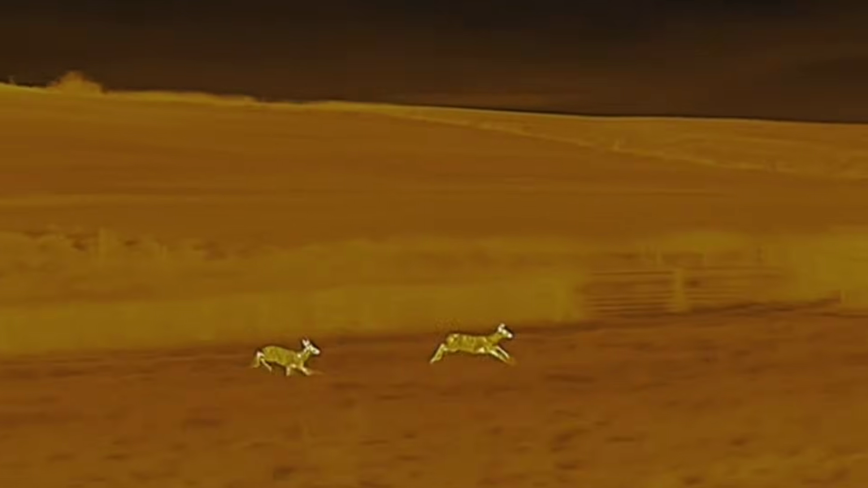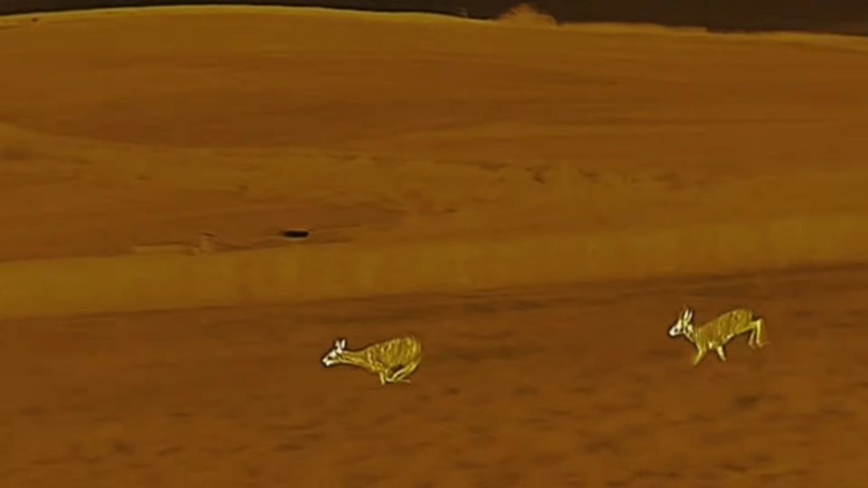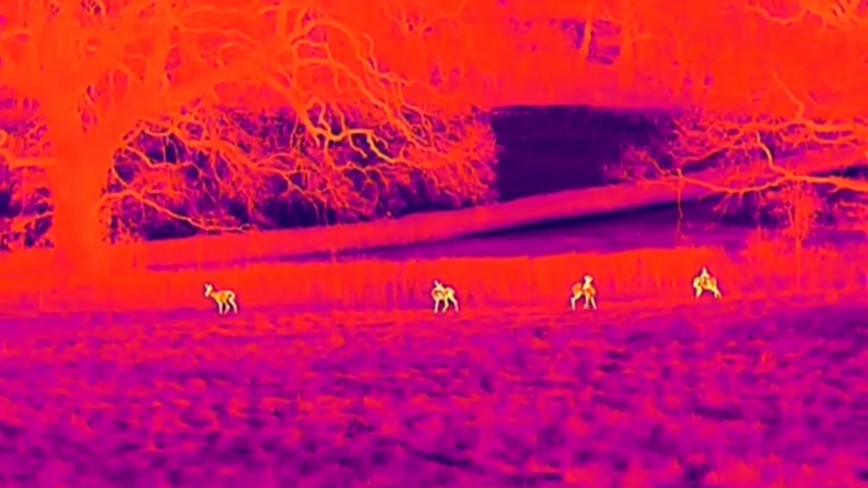And even though I was out looking for a fox, I was just impressed with watching the deer run round chasing each other, because it was just so nice to see, but the detail of the deer that this unit was showing. So what I'm going to show you now is the colour palettes from this unit on the 25mm lens before going up to the 50mm.